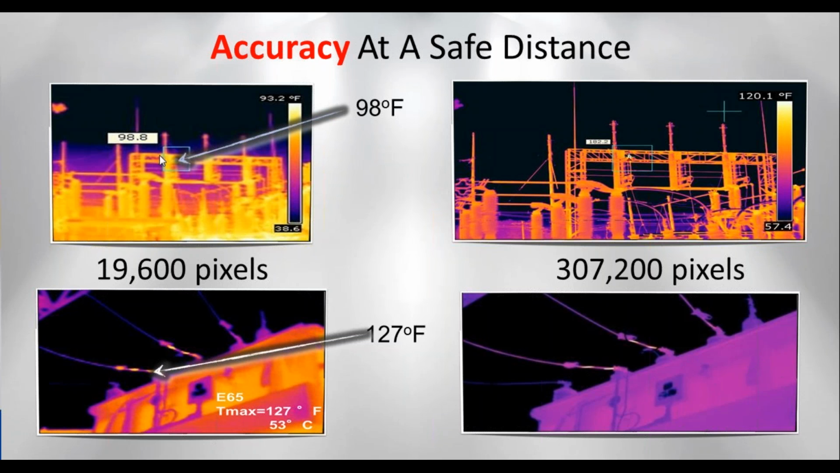In all cases, we'll be able to tell that there's something hot, but if we want to get an accurate reading, then we need to have the right equipment. As you can see, the significant difference between these two different types of cameras and resolutions and the temperature reading that we're getting.